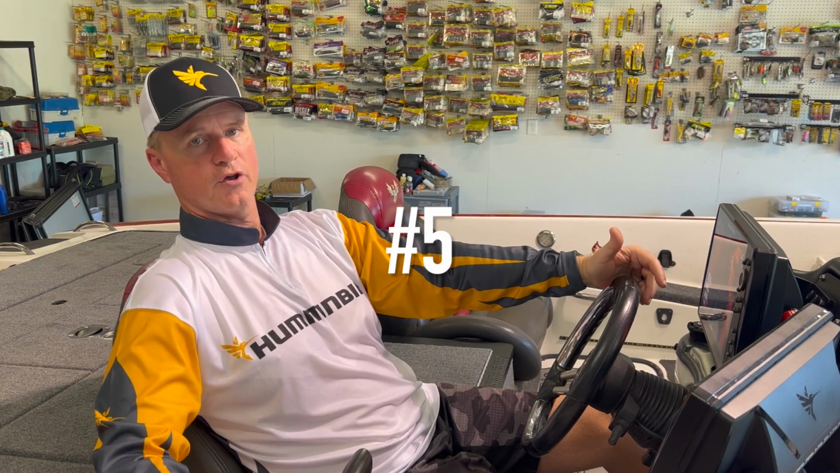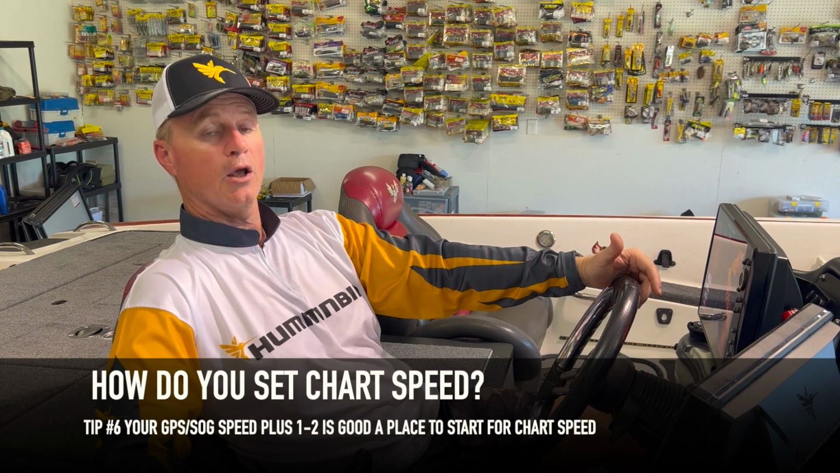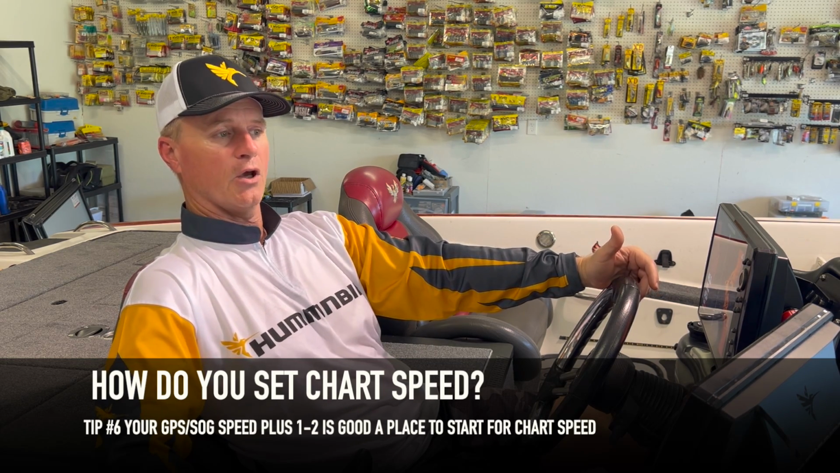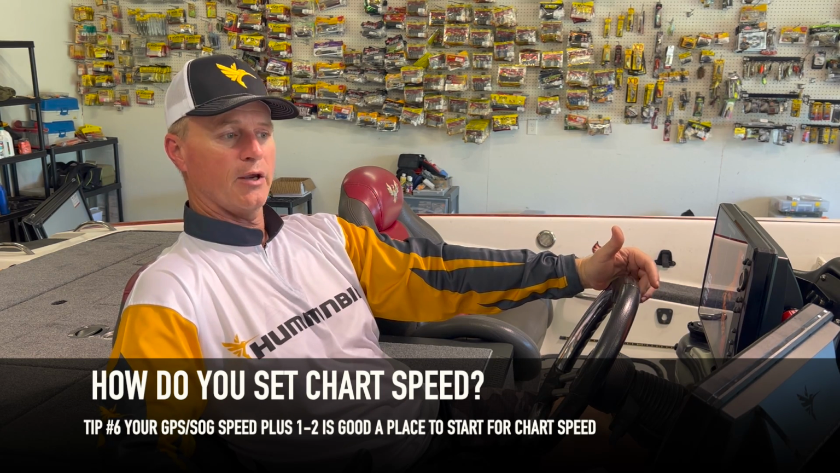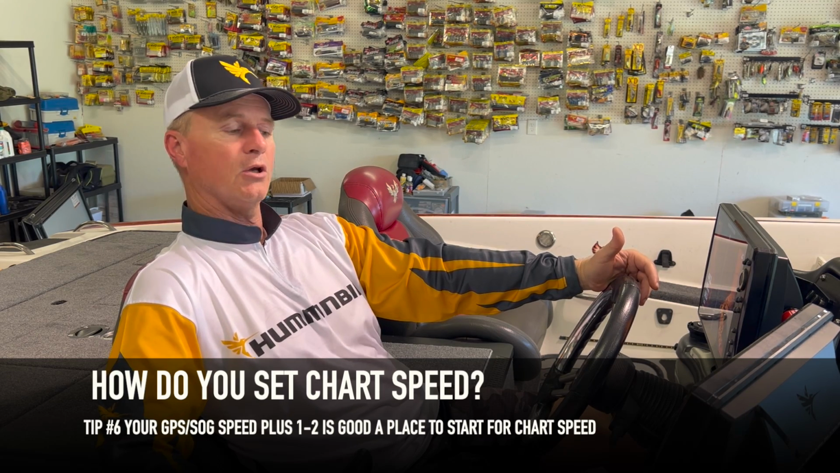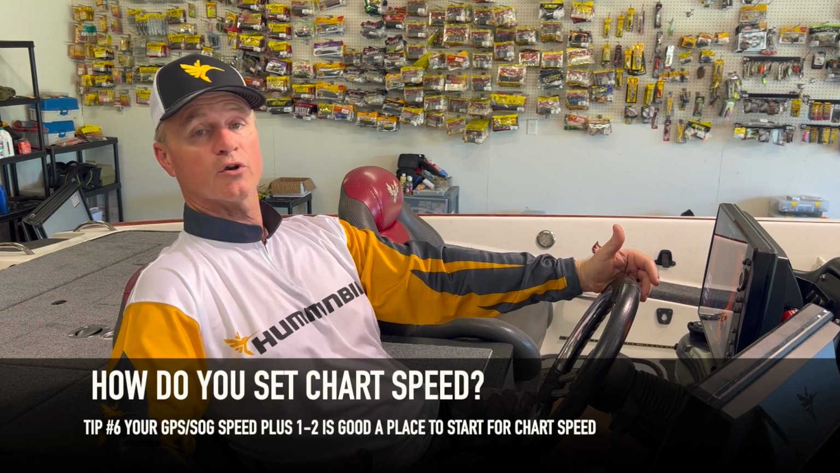The general rule of thumb is your speed over ground, or your GPS speed, plus 1 to 2. That's how you need to set your chart speed. Humminbird has the default setting at 5 because that best matches the ping return draw line of data sequence that they have set up. But if you scan faster than that, or you like a quicker refresh rate, you can turn up your chart speed.